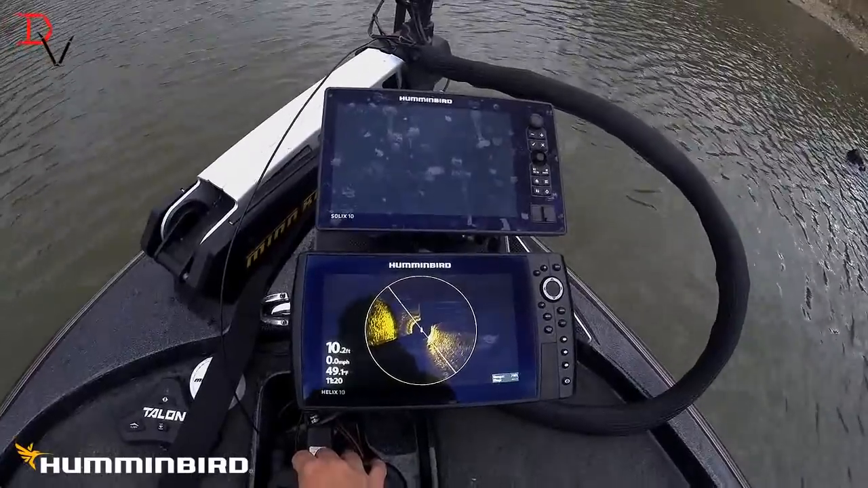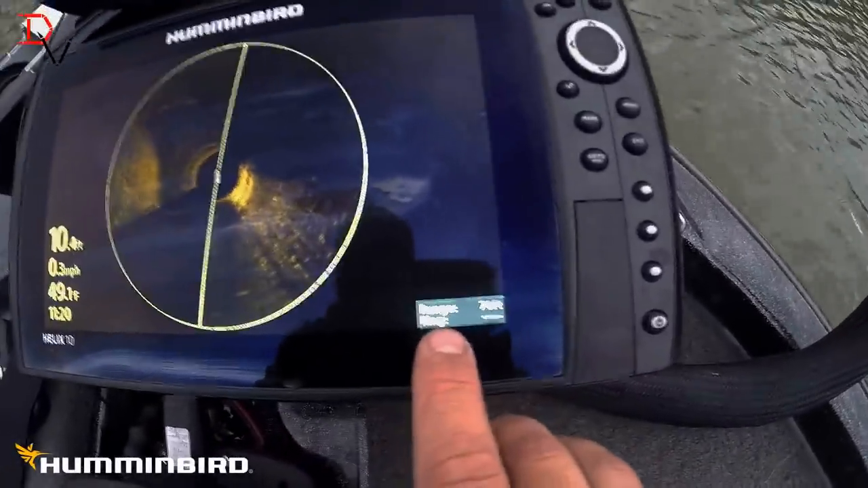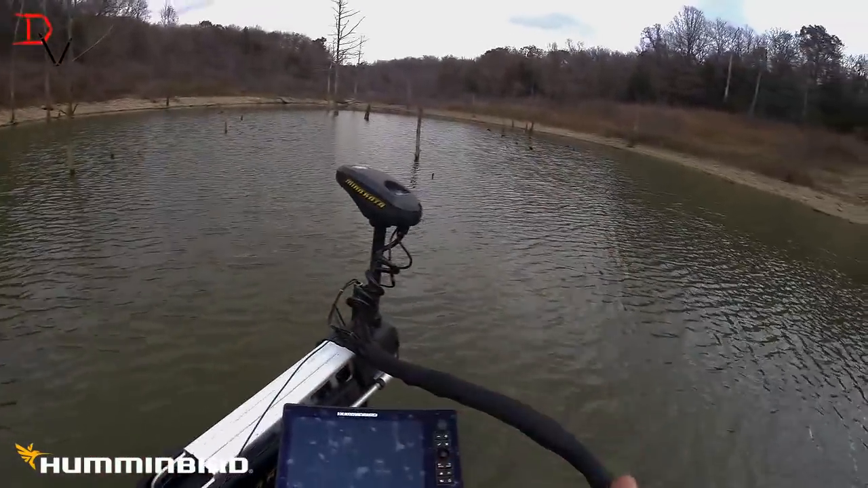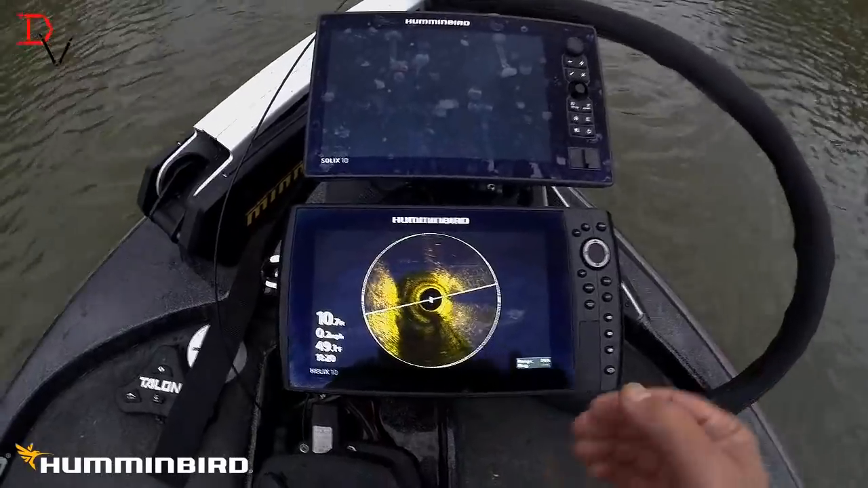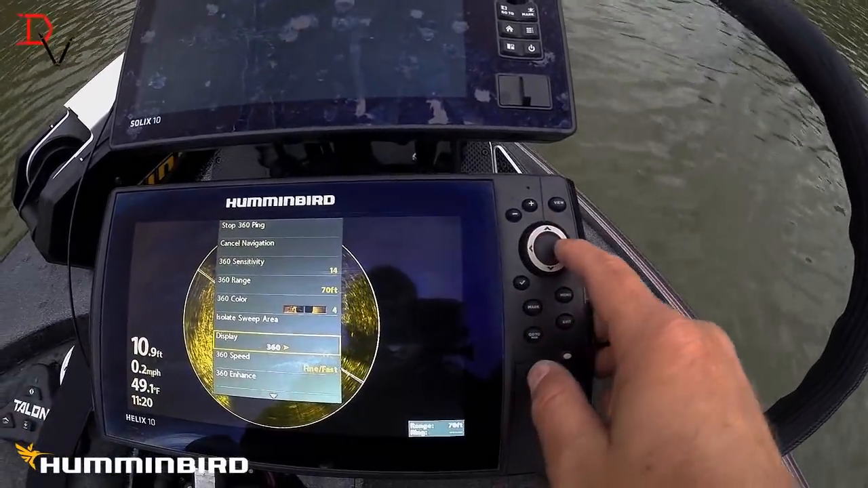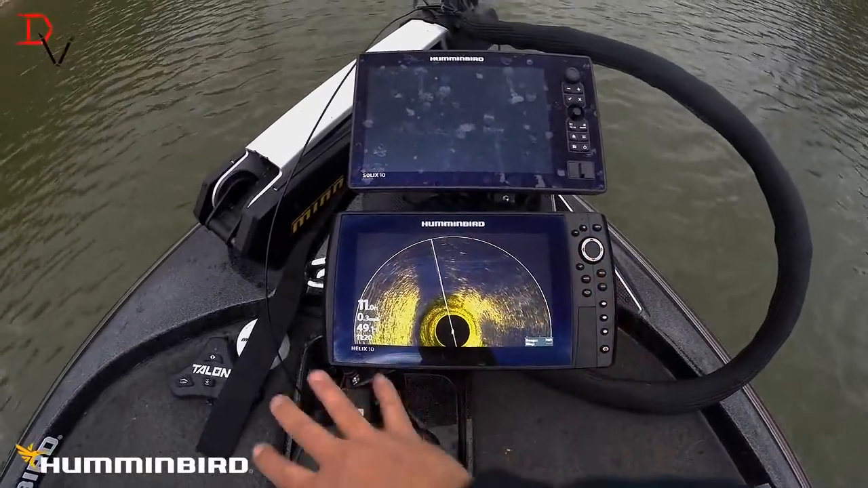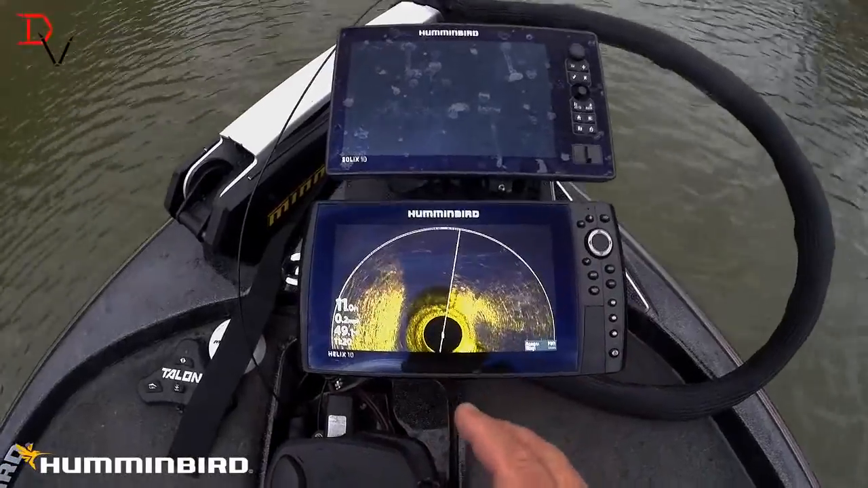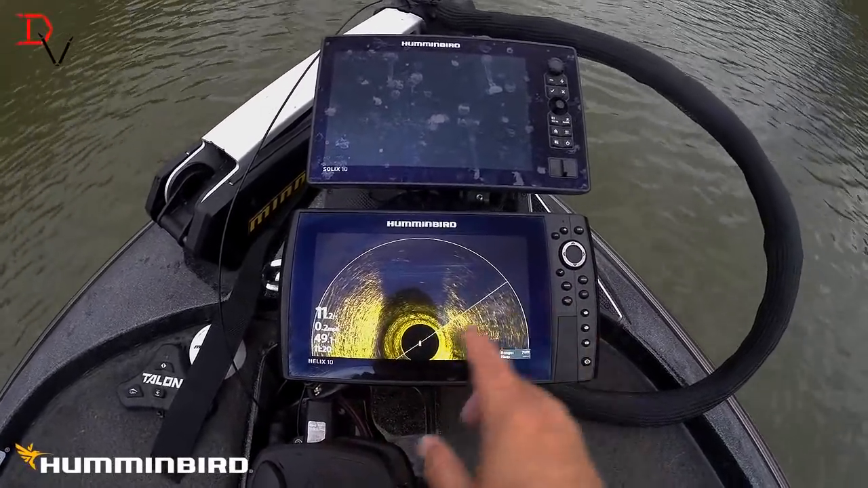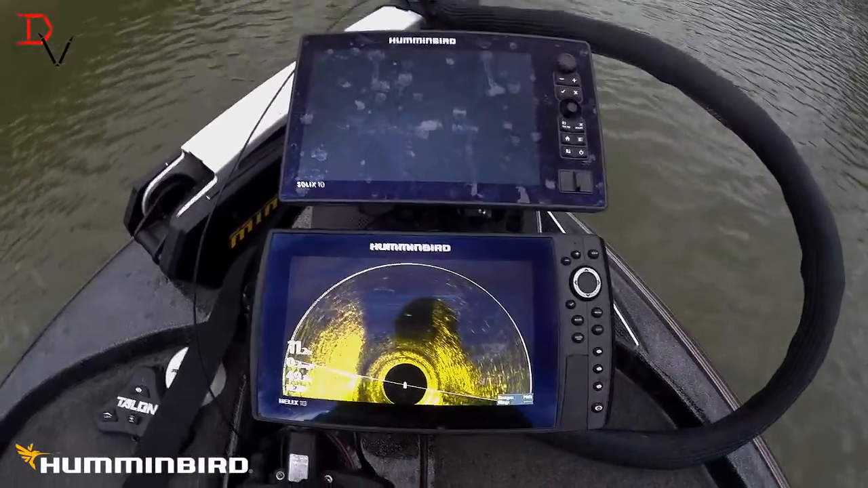Now, one of the things that I like to do is you can control your range down here, but I'm a bass fisherman and I like to cast forward, so I'm not worried about the back of the boat as much. I come over here to the menu button and I come over to our display and I do a front view. What that does is it just blows up, fills up the screen, and gives me a lot more opportunities. You can see that ditch there. You can see these isolated trees and everything out here.